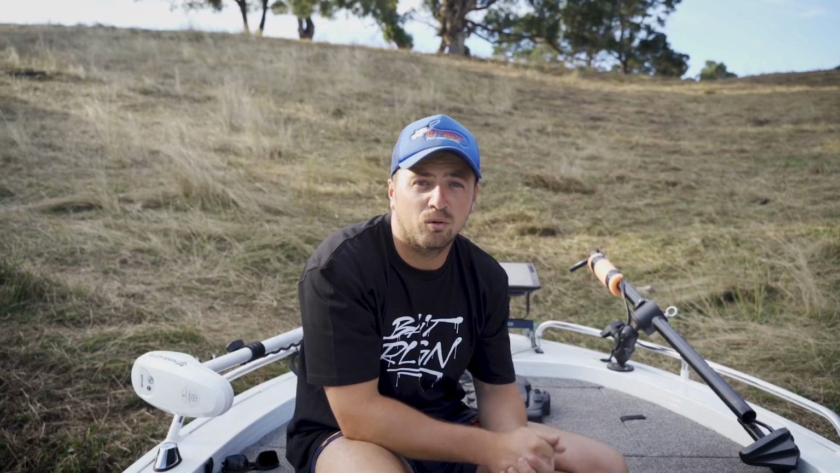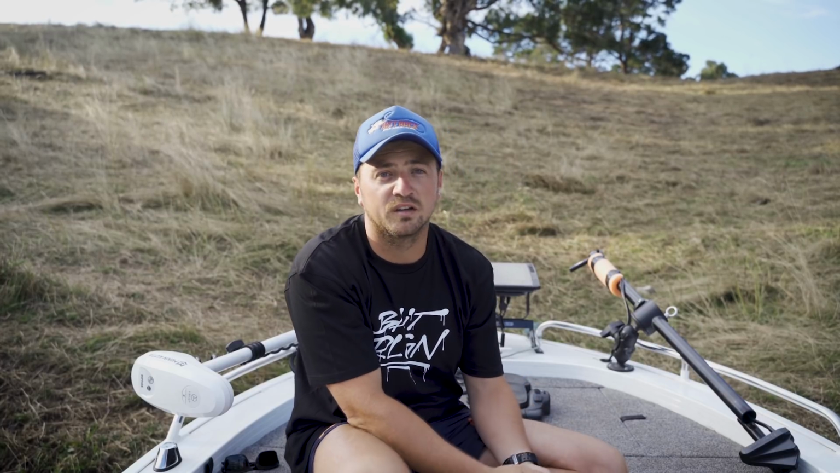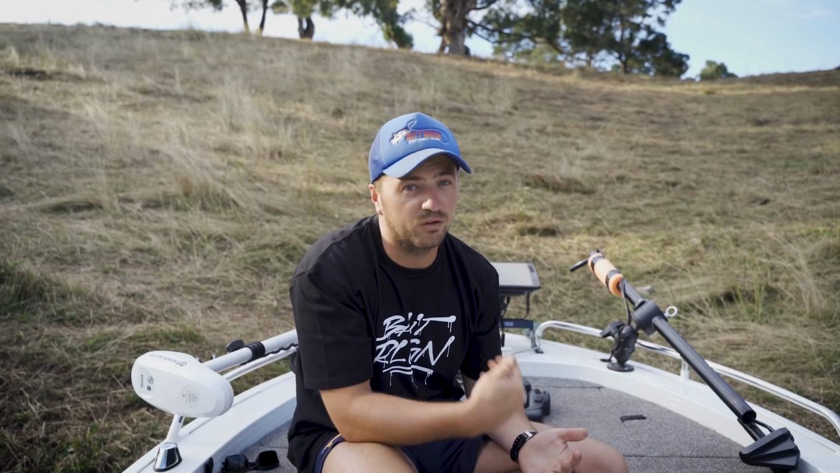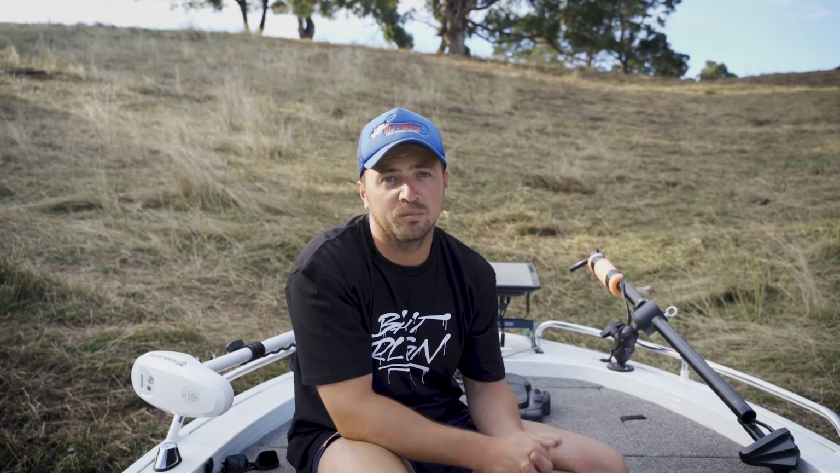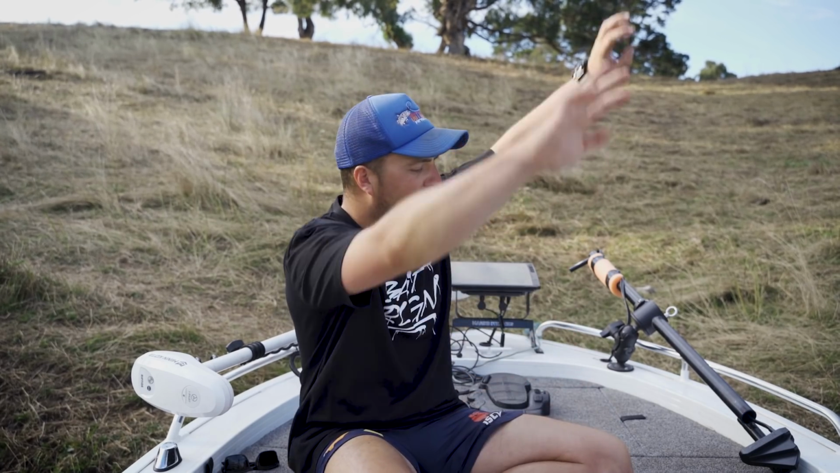Now if you can afford it, get the biggest screen. That's my biggest recommendation. The 12-inch screen is so much better than the 10-inch screen with the Livescope, and the 10 is so much better than the 9, so get what you can afford, and if you can get a 12 in the Echomap, definitely get the 12. Right, that's pretty much my setup.